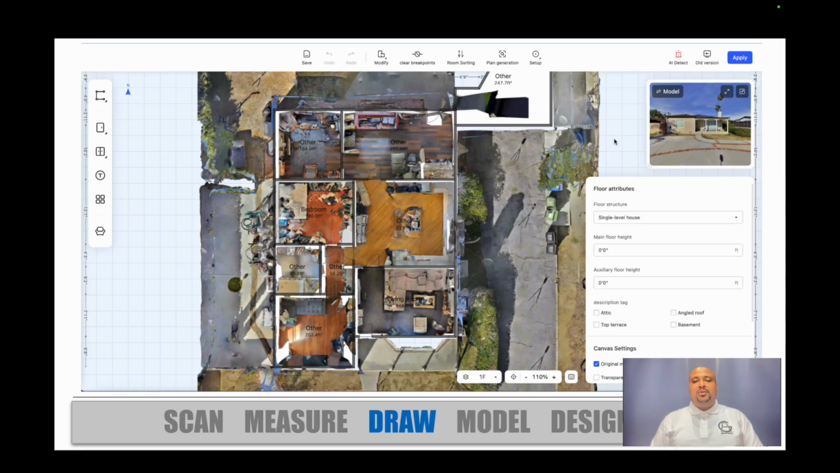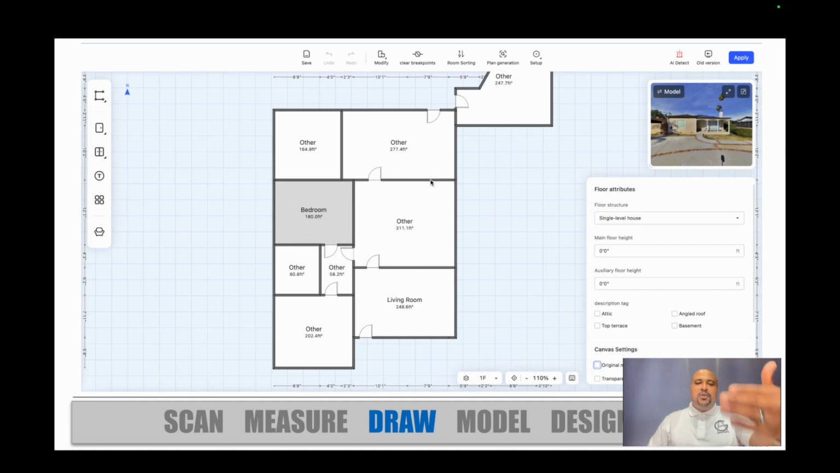So this one, if you've never drawn a floor plan in your life, this might be a little confusing or complicated, but essentially you're just tracing lines over where the walls are in the dollhouse effect, and then you type in whatever the room name is, and then you can bring in doors and windows. Right now it looks a little confusing because you're seeing the walls overlaid on top of the model, but if I remove the background, you're left with just the walls, doors, and windows like that.